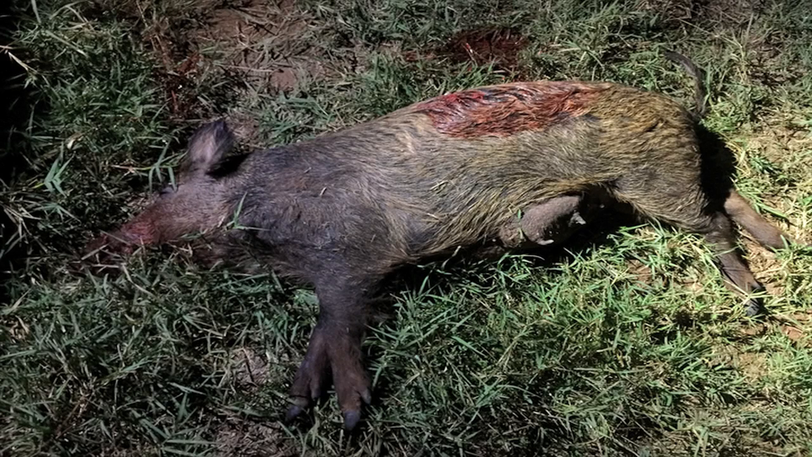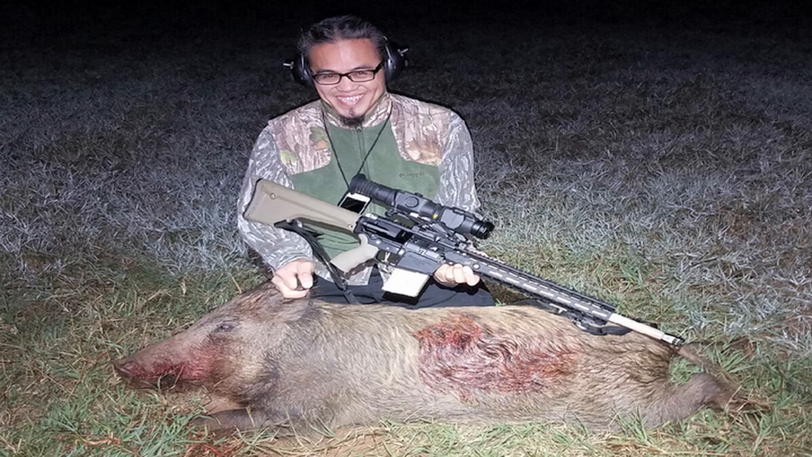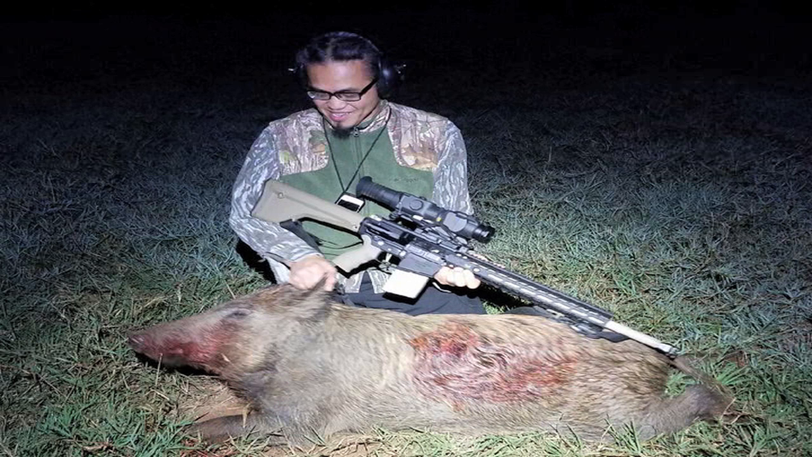The sow weighed in at 125 pounds. The Hornady 143 grain ELD-X bullet entered right before the shoulder and exited right behind the ribs, traveling roughly 24 to 27 inches, dropping her completely in her tracks.